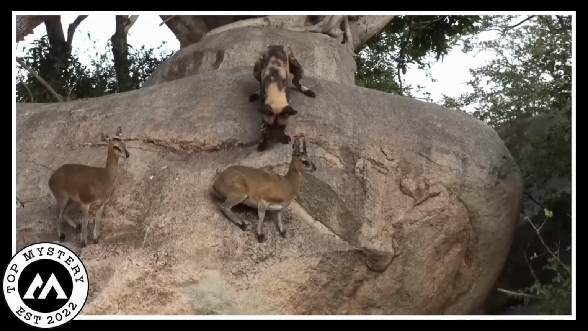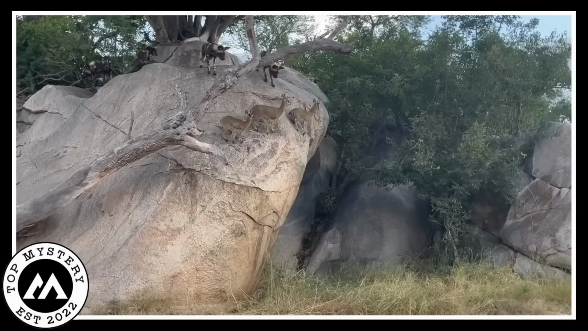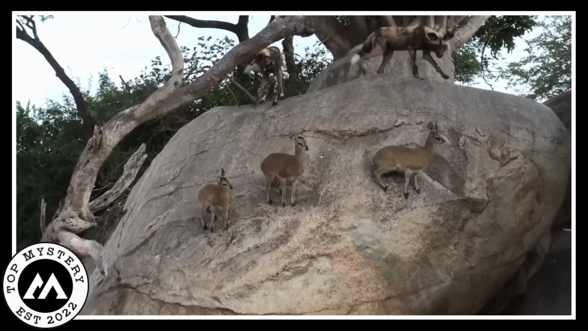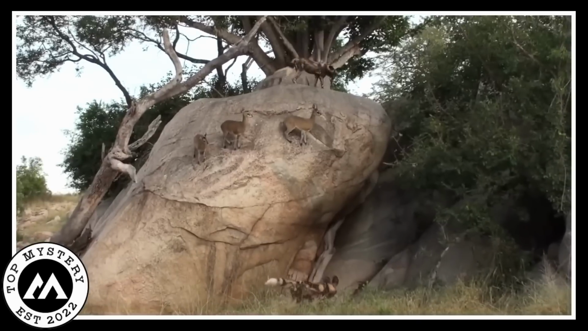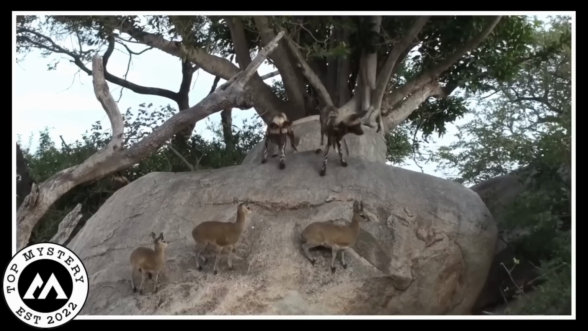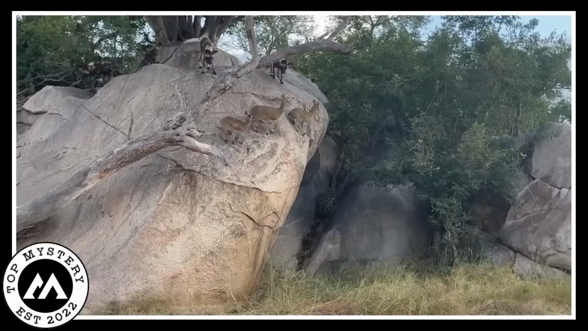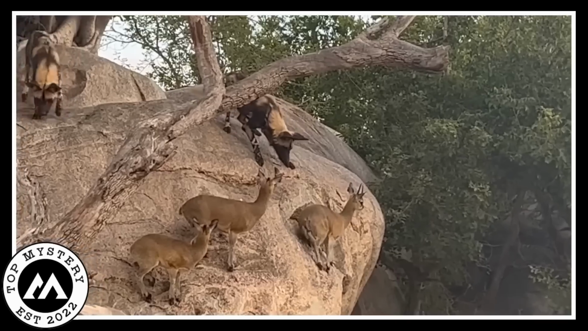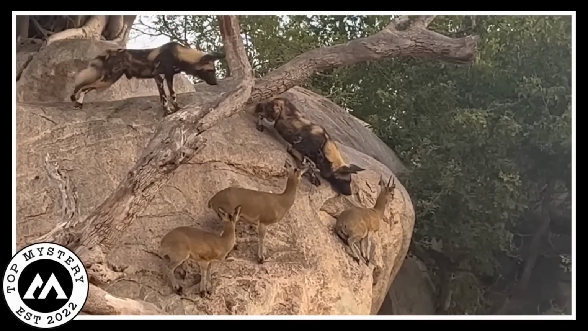Spoiler alert. The goats win this round. Wild dogs are left scratching their heads, figuratively of course, because those goats are untouchable. It's a hilarious animal showdown, and the goats prove that sometimes being on top of a rock is the ultimate strategy in the great game of survival. Nature's got jokes, and these goats are the comedians of the rocky stage. But it's just a matter of time, as the wild dogs are pretty close behind.